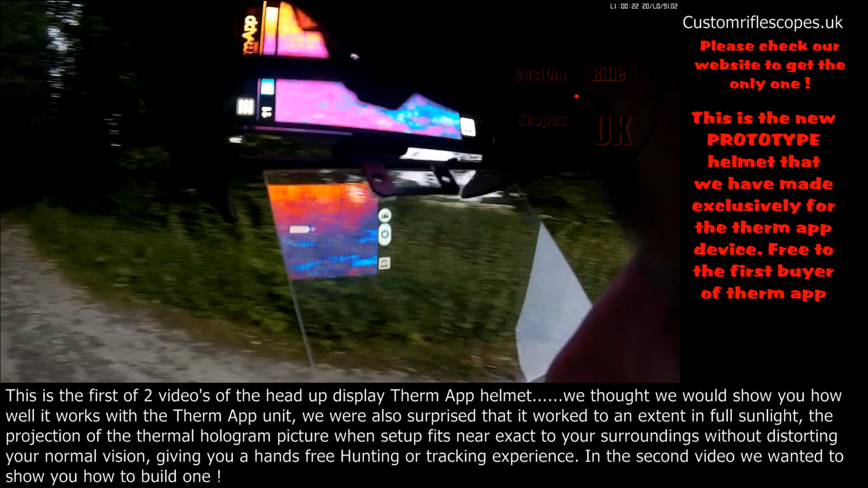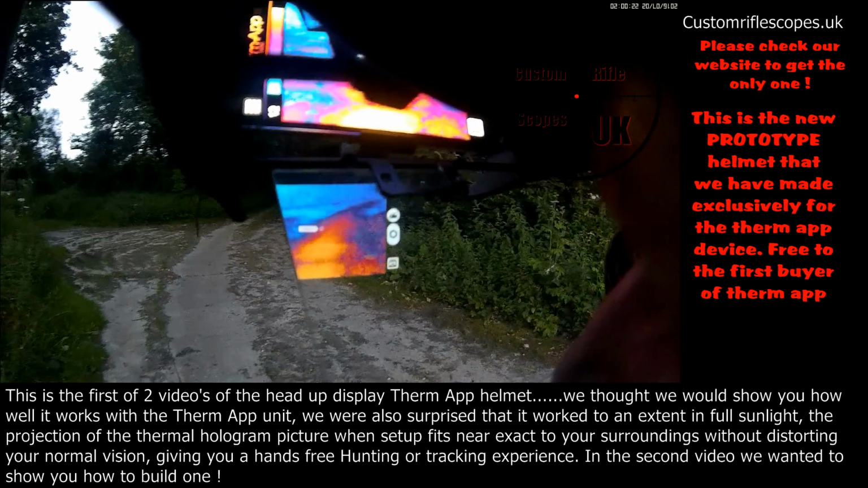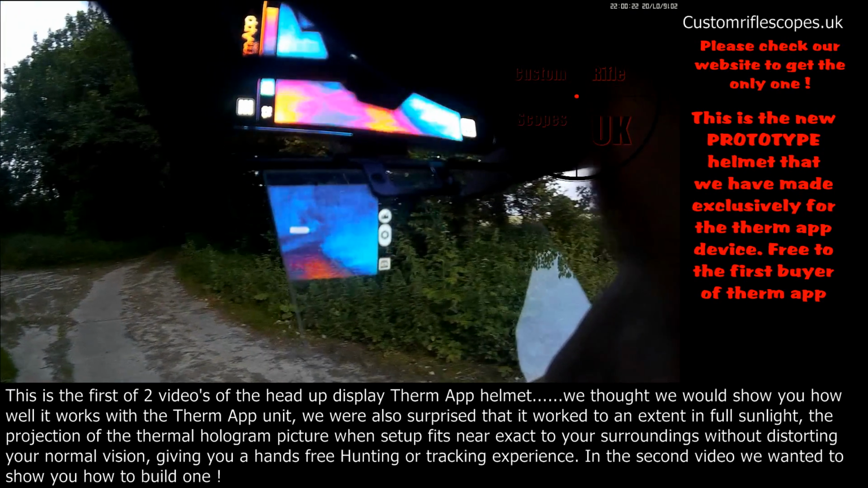Yeah, so I'm very pleased with it. Okay, this is Custom Rifle Scopes.